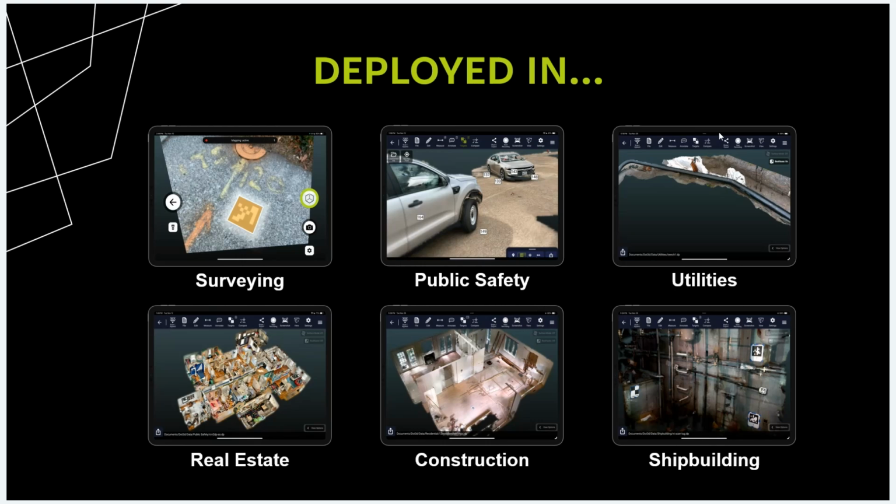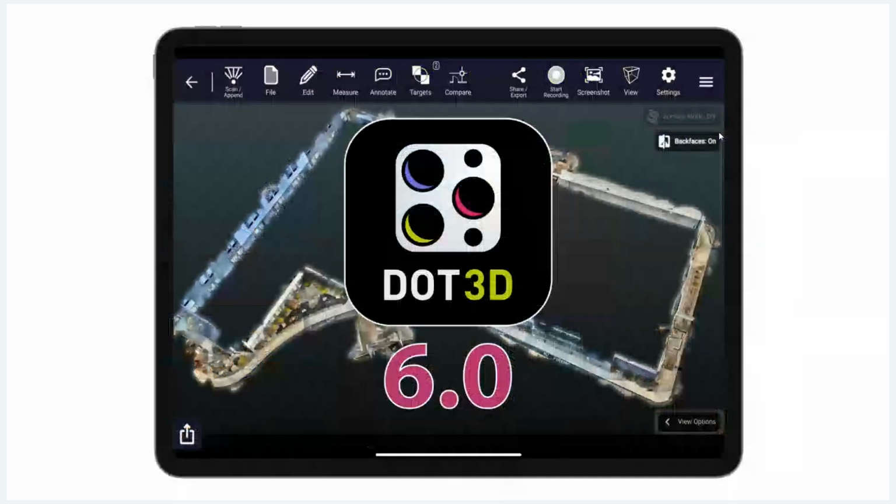They need to be retrofit and repaired and documented regularly, and they involve a lot of close quarters, tight spaces that need to be documented quickly. So it's also a really great fit for Dot3D. There are many more that could be added to this list, but we're here for all of your professional use cases that require accuracy and reliability.